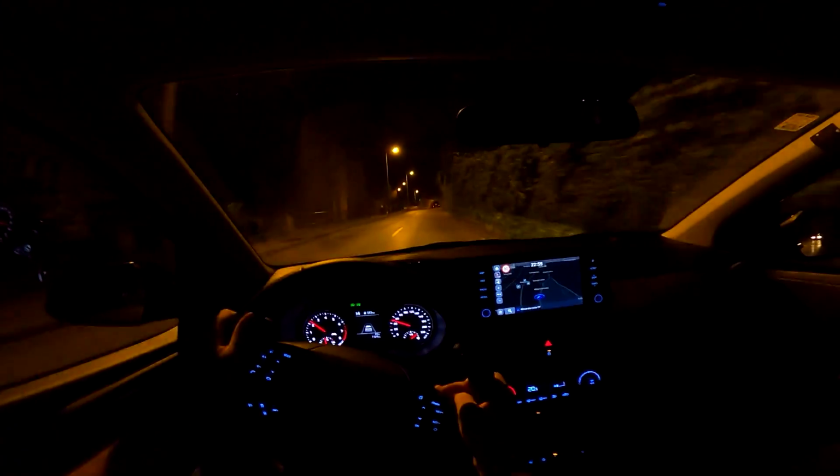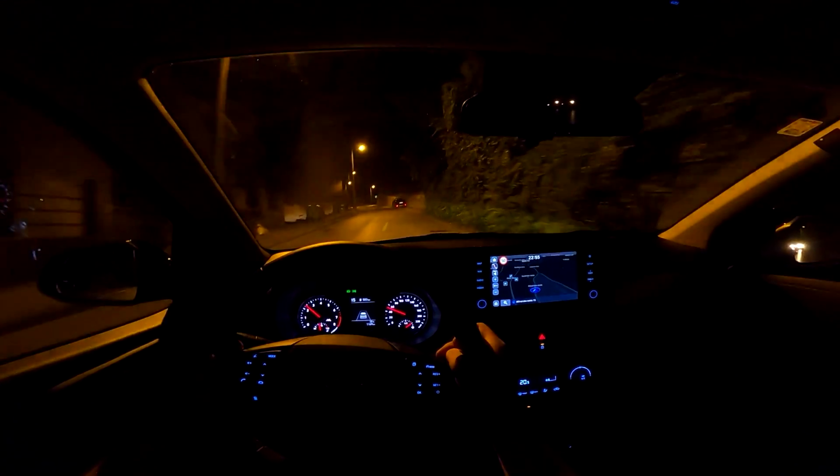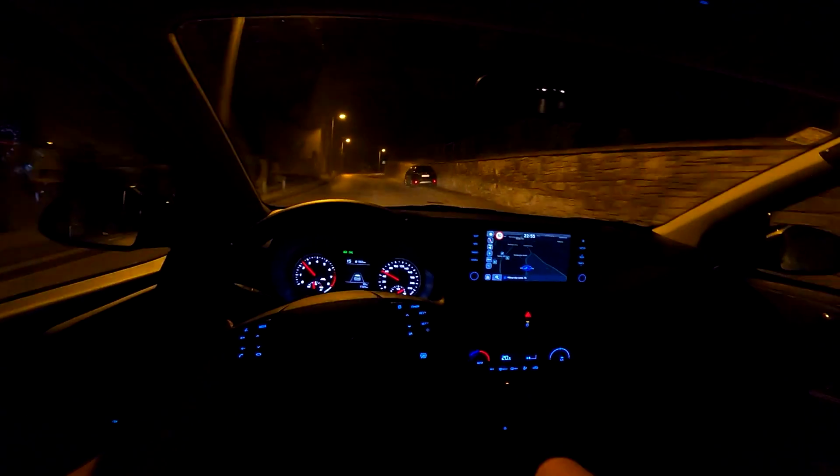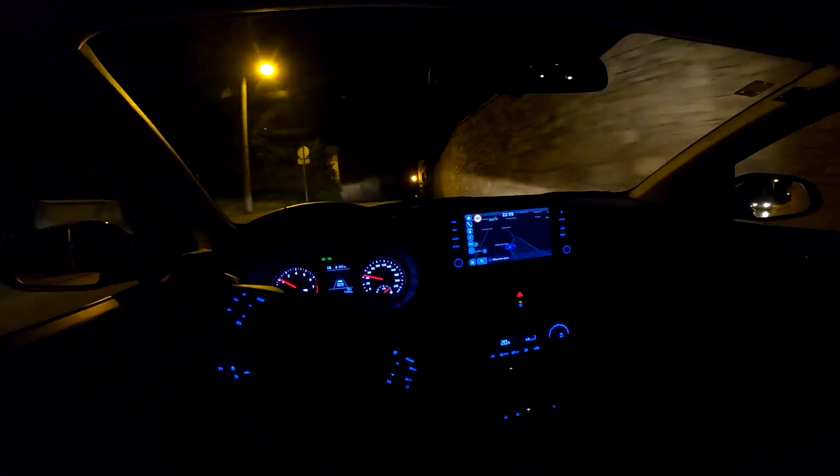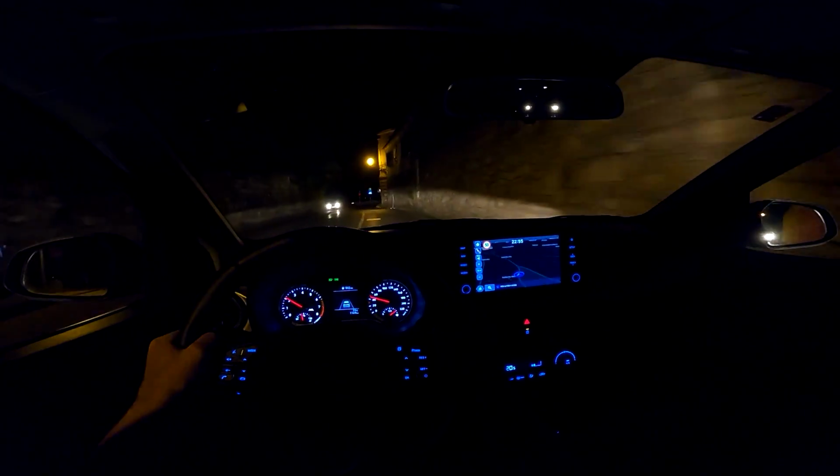Speaking of the consumption, official data for this car says 4.9. In reality it will be 5.9, let's say it like that. So around 6 liters. That's really good.